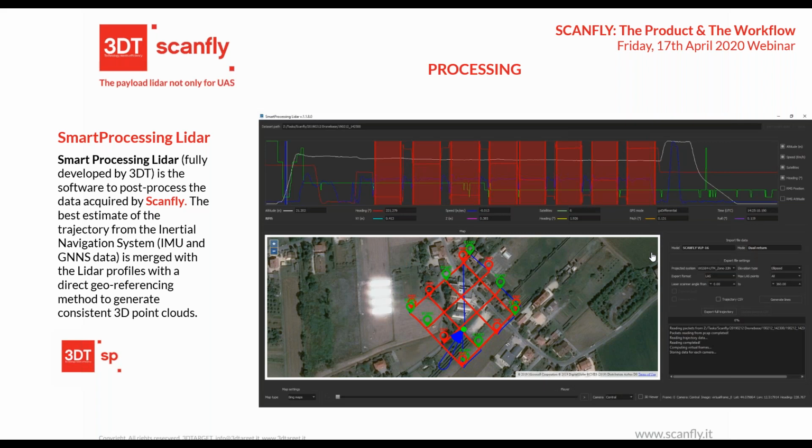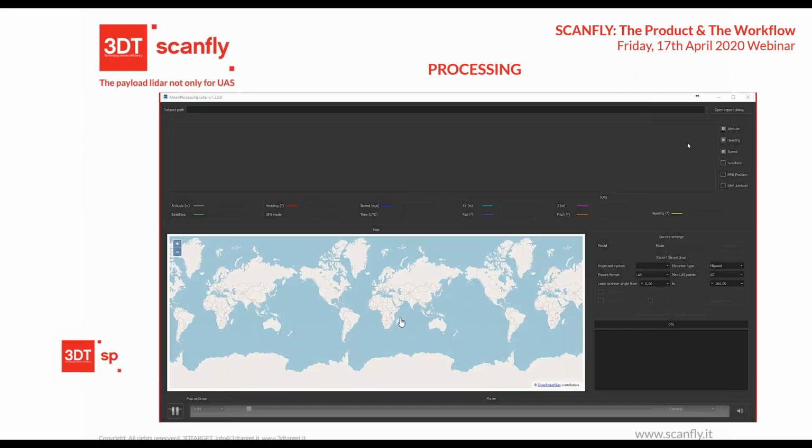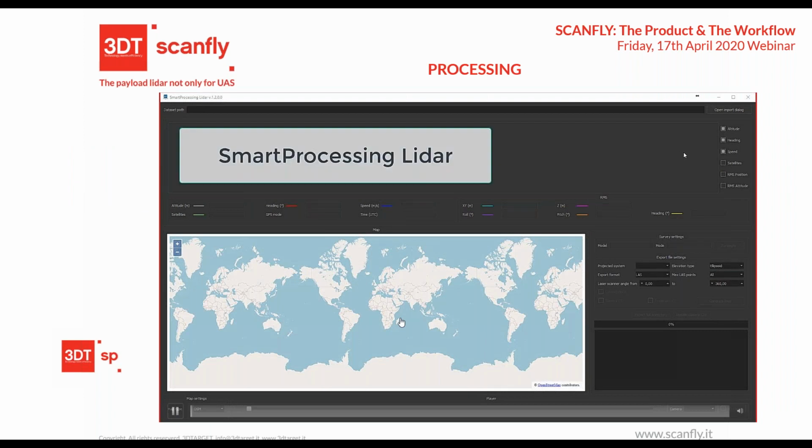This is Smart Processing LiDAR, software fully developed by 3D Target, to process data and to merge data from different sensors. So here you can see the first slide where we can open the projects, and again here is a video tutorial where you can see better the step-by-step process.